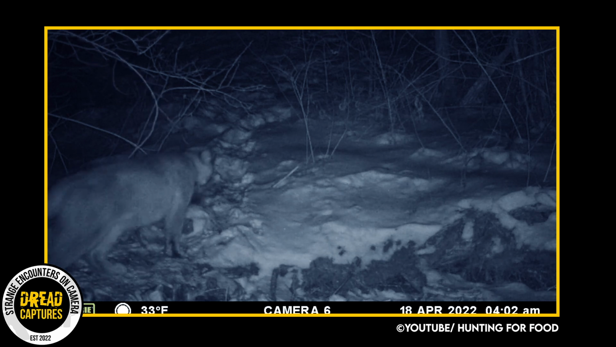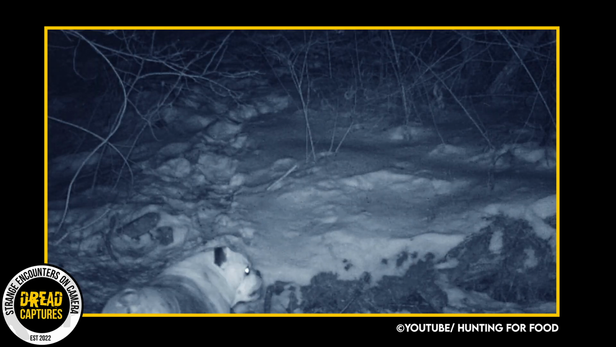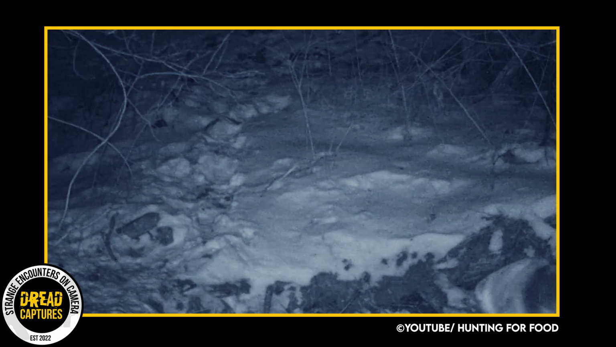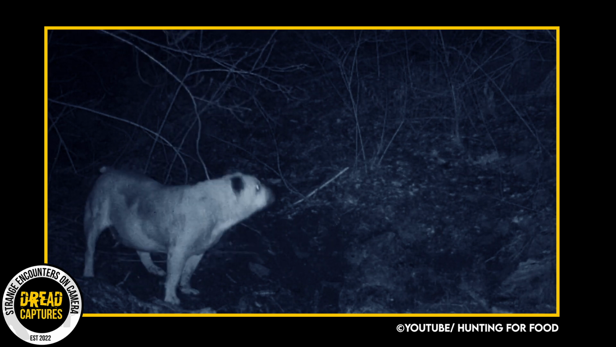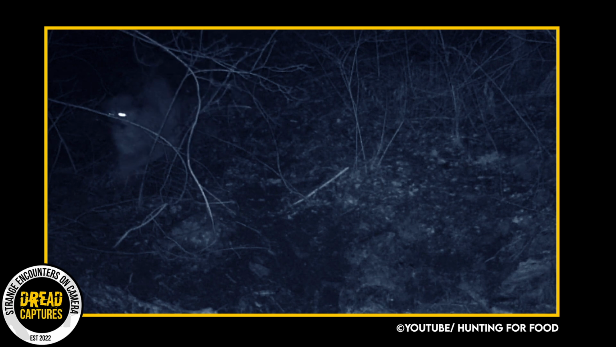It attracted a few other animals. But the best part is when his 15-year-old English bulldog Dozer discovers the carcass. And there he is. But one night, Dozer shows up on the trail cam, sniffing around, doing his thing. But he's not alone. Those eyes in the background, they belong to the mountain lion.